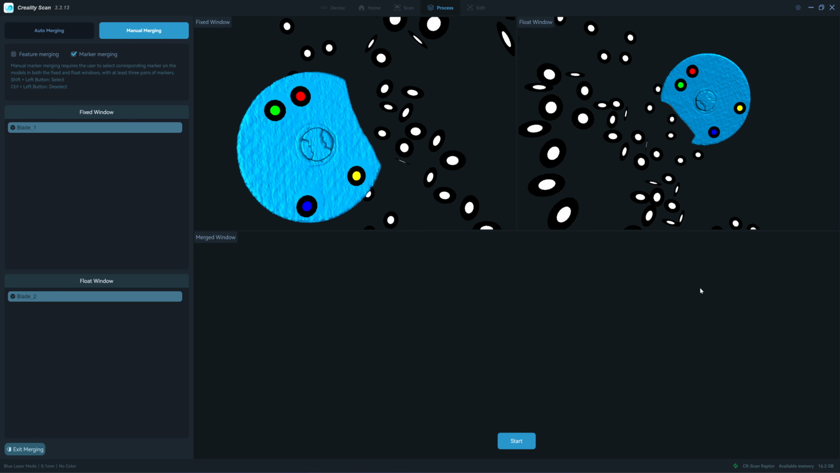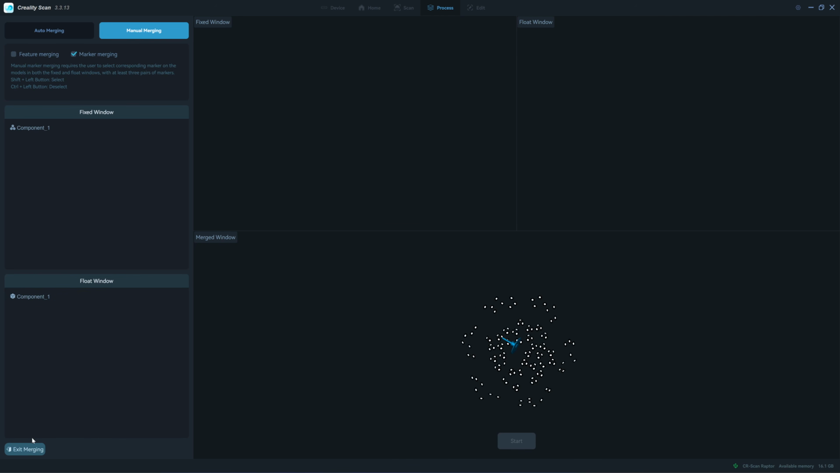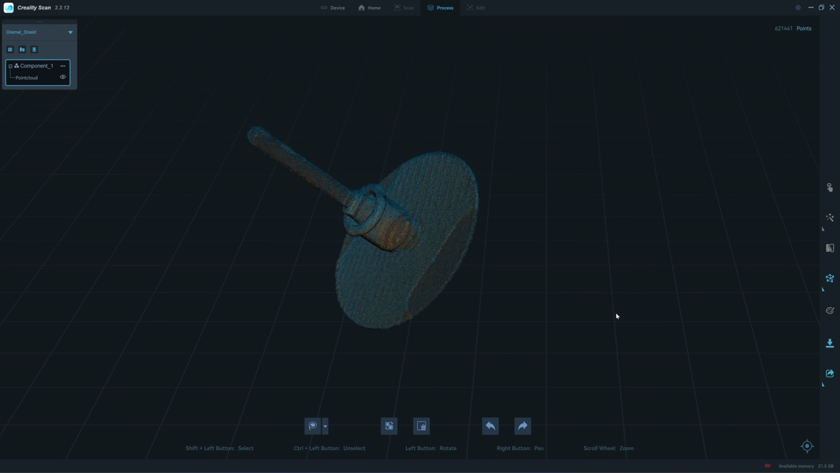You can have a maximum of 5 pairs. Click on the start button. See here, it's already merged. Click yes and then exit. Okay, now after merging, the file name changed to component 1. You can't unmerge it and then go back to the original scan before merging.